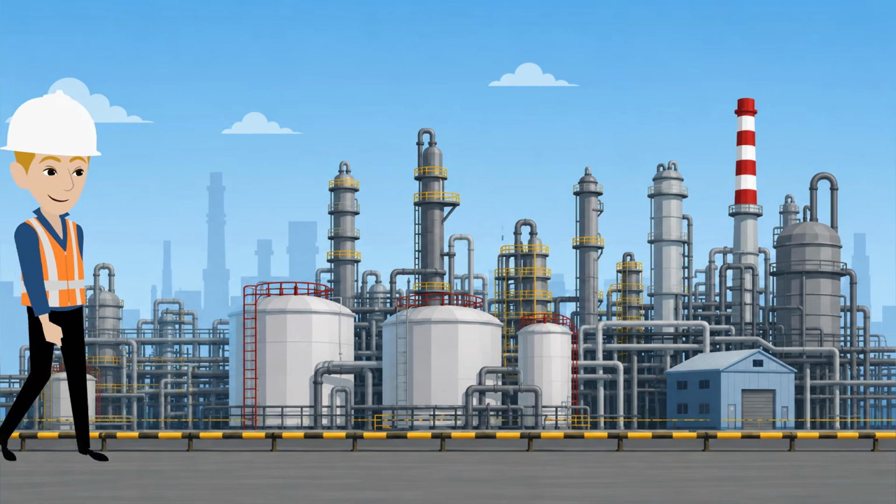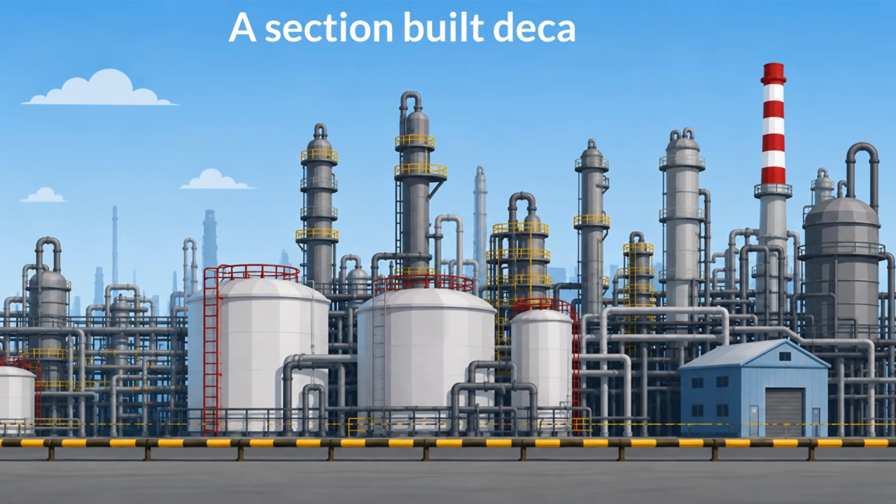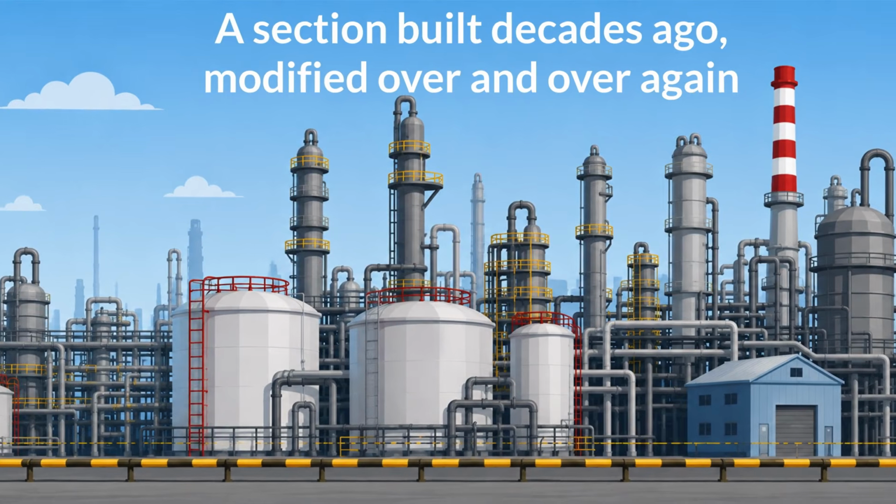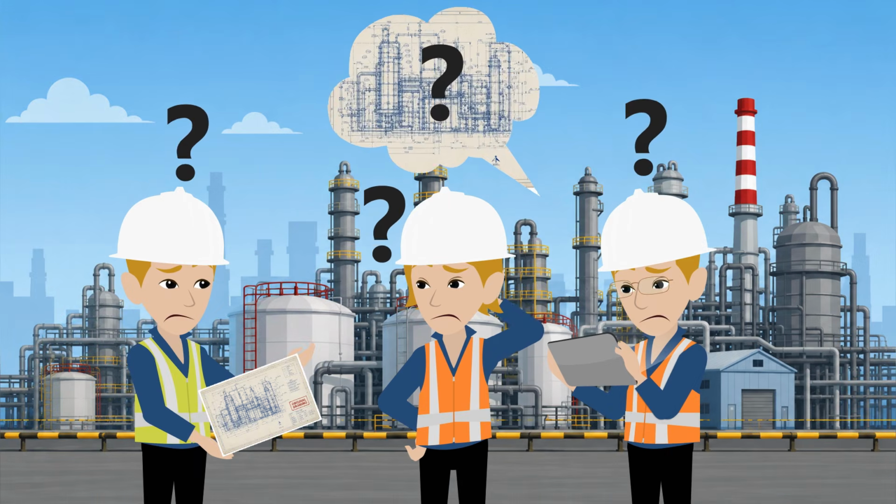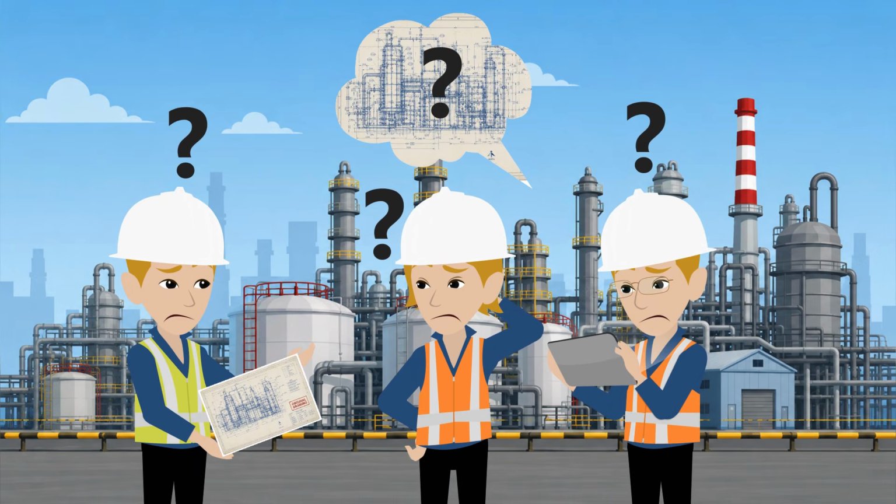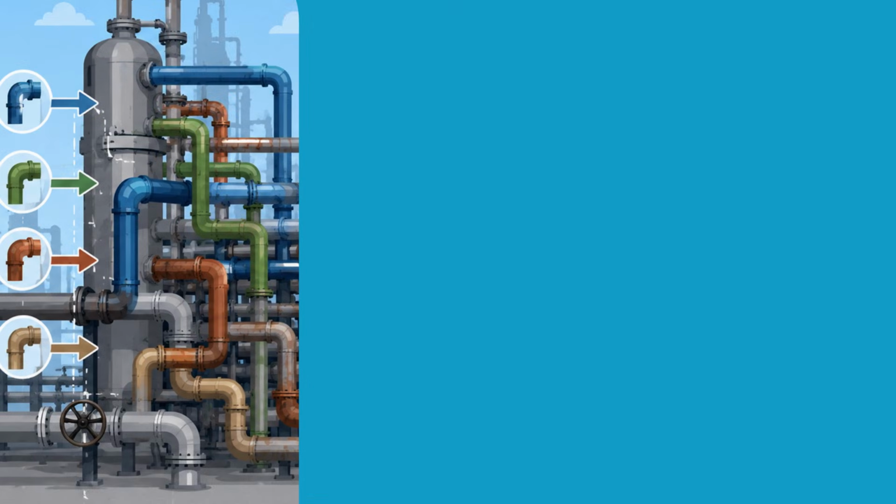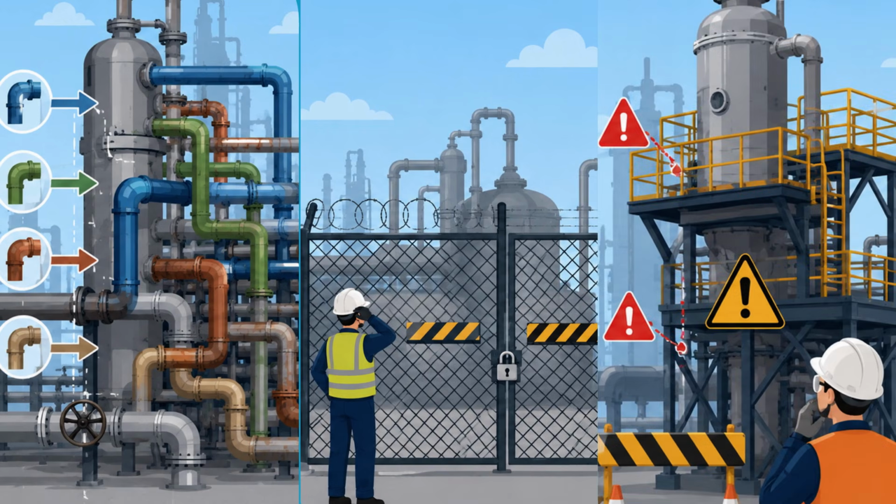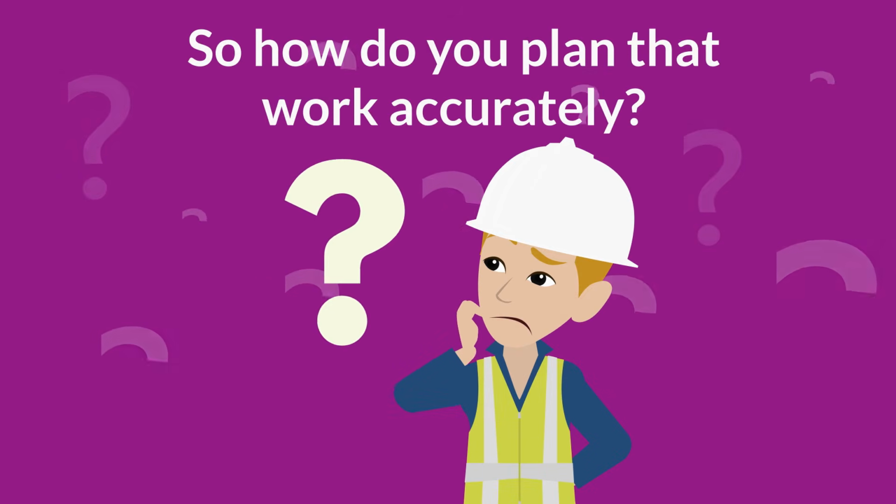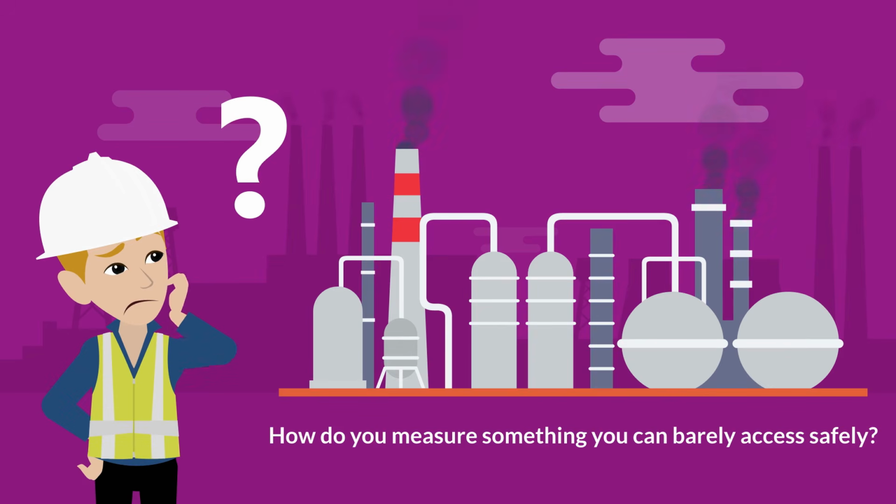Let's say you need to renovate part of a refinery or a chemical plant. A section built decades ago, modified over and over again, and nobody is sure the original drawings still reflect what is actually there. Pipes running in every direction, layers of changes over time, limited access, and real safety risks. So how do you plan that work accurately? How do you measure something you can barely access safely?